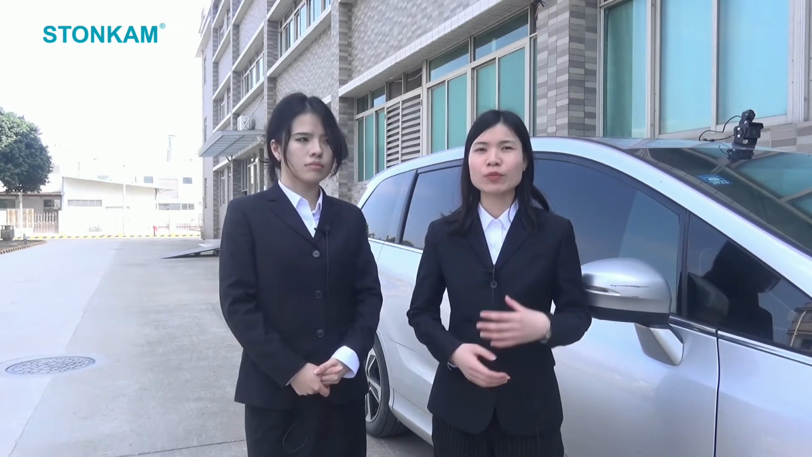They are complementary to each other and work together to improve driving safety for drivers, no matter day or night. That's sweet. Yes, our engineers developed this system based on our customers' needs, so we try to be as considerate as we can. Okay, so I believe many of our audience couldn't wait to know more about this product. Sure, I have more details to share.